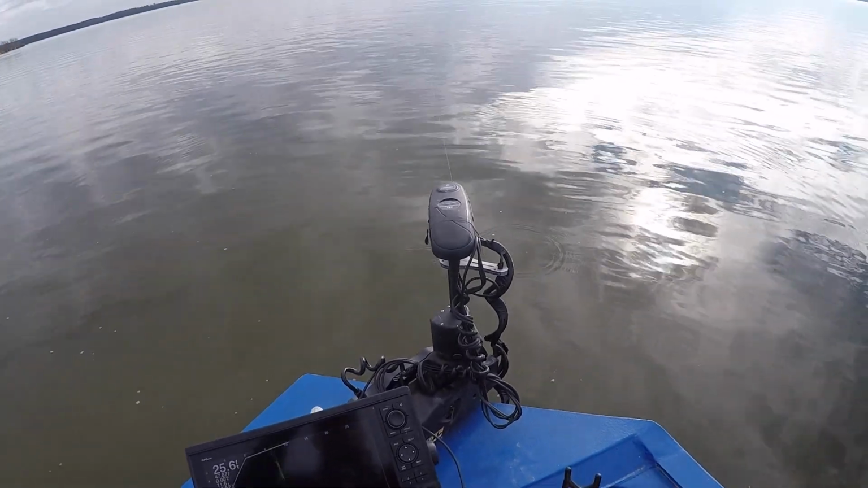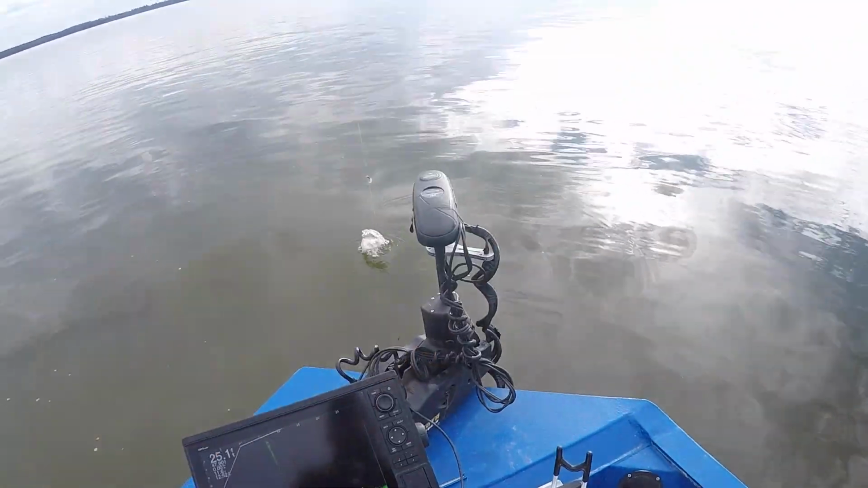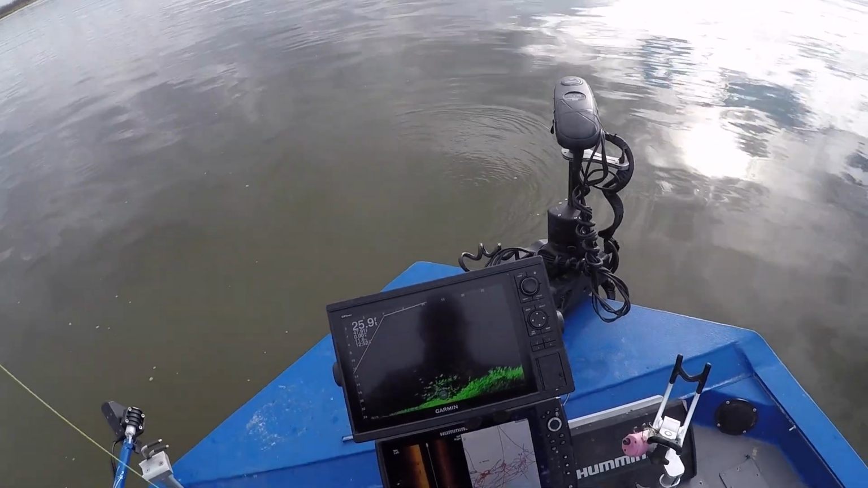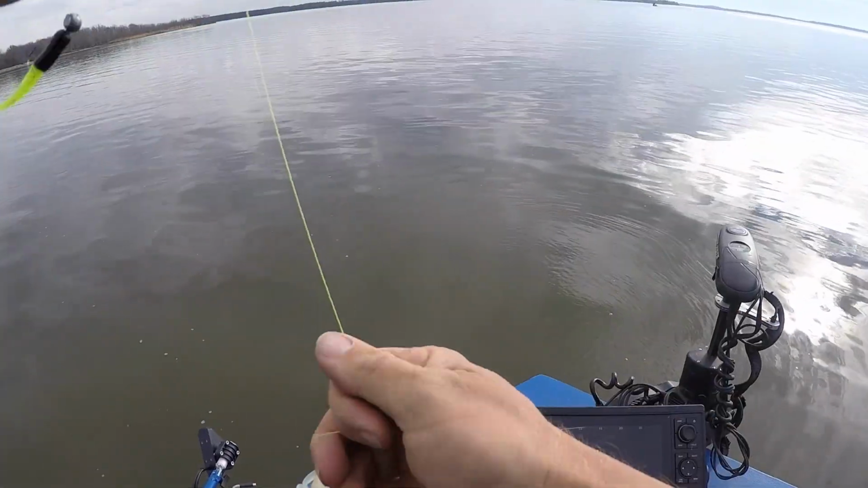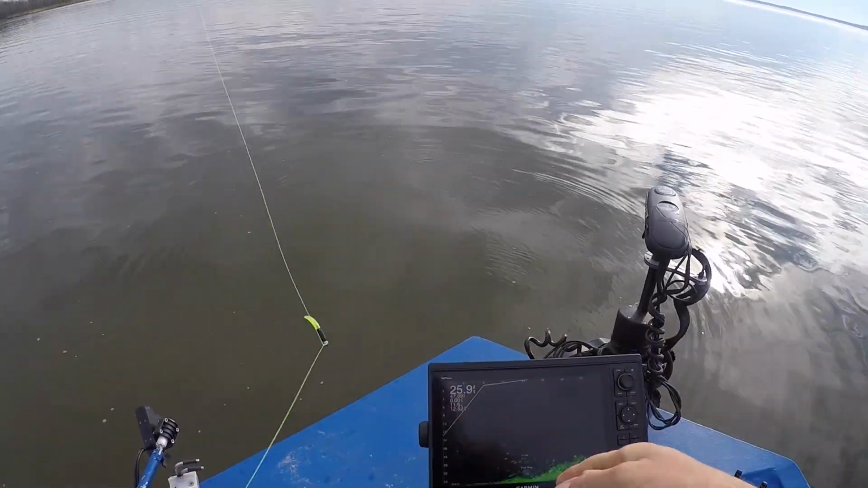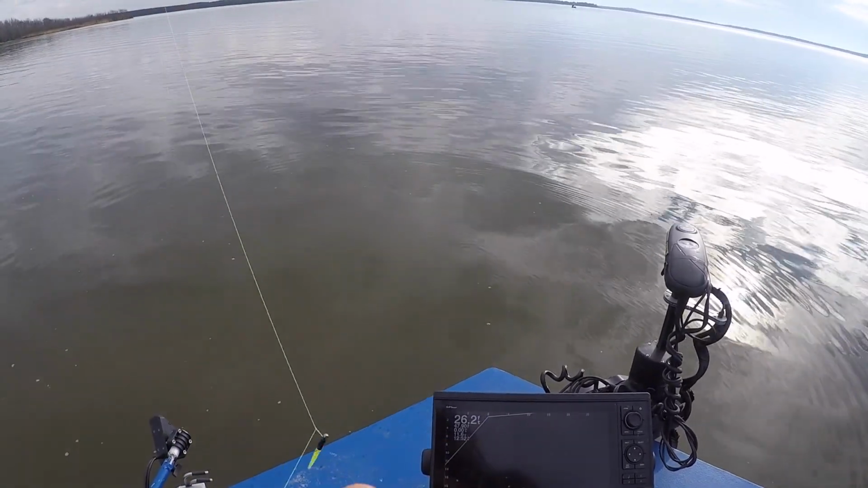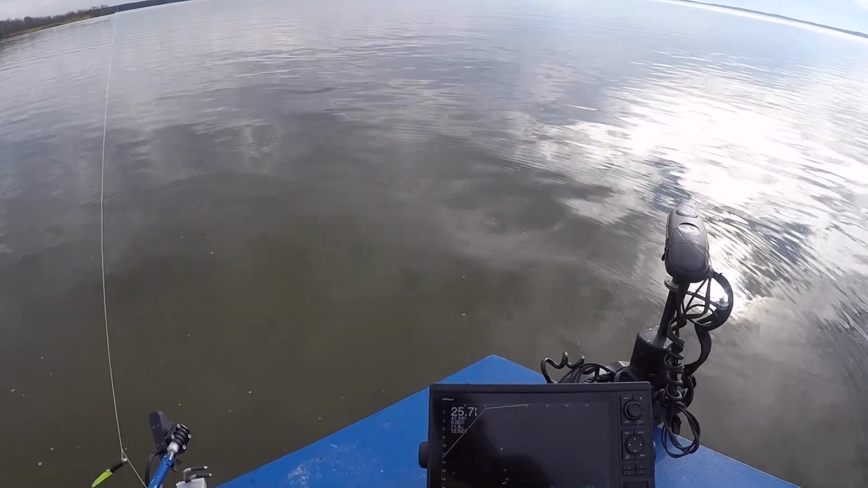There's a good one, guys. There's a really nice one. There we go. That's what we're looking for, y'all. You can see just right there, he came out of that. That's a root wad right on the edge of the river channel. You can see it's right on the break. Use our little toothpick because boy, they hit it hard this time of year.